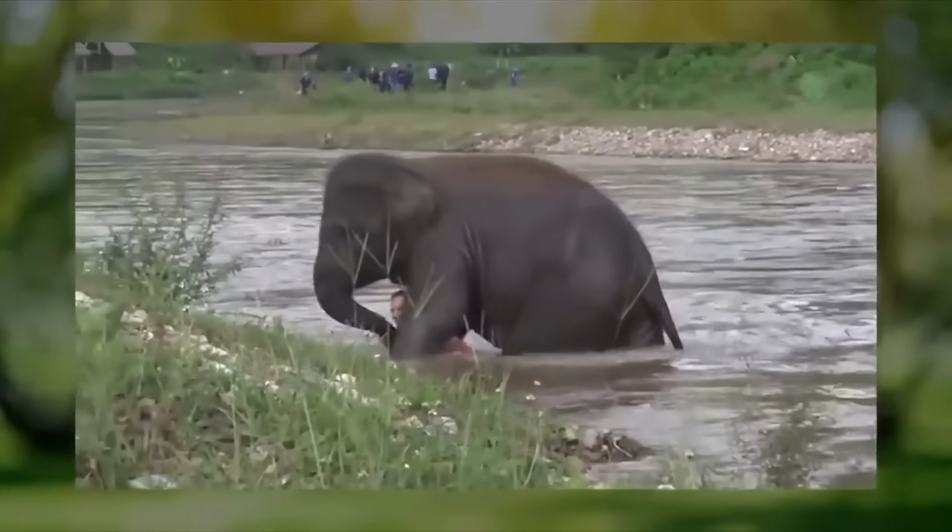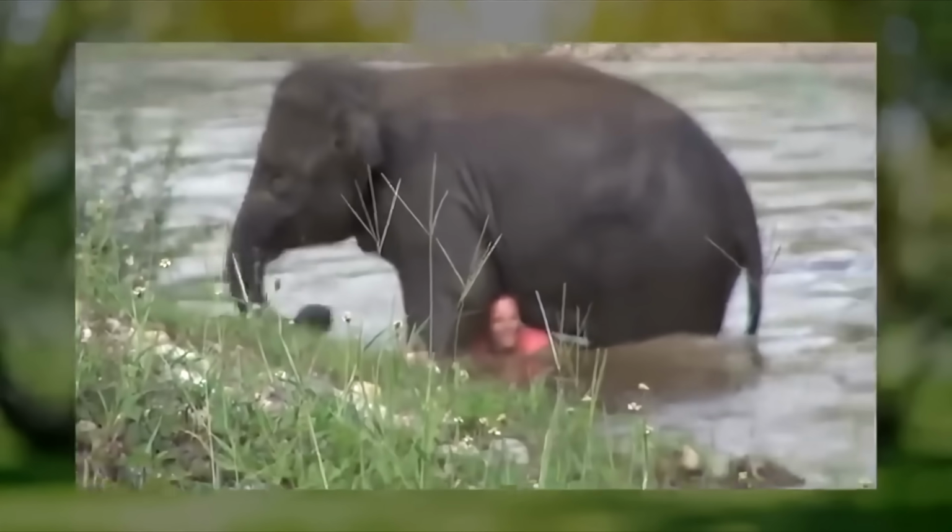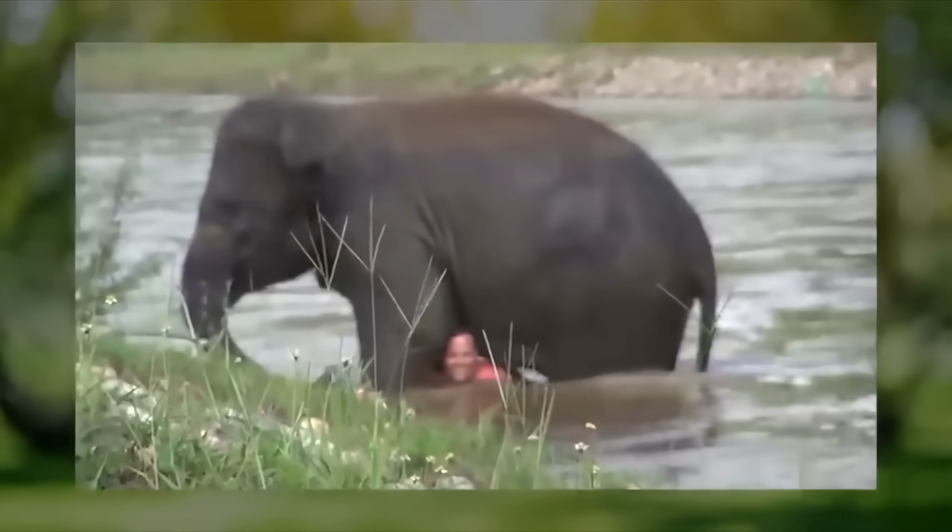You can see how relieved she is when he's safe. Truly amazing.